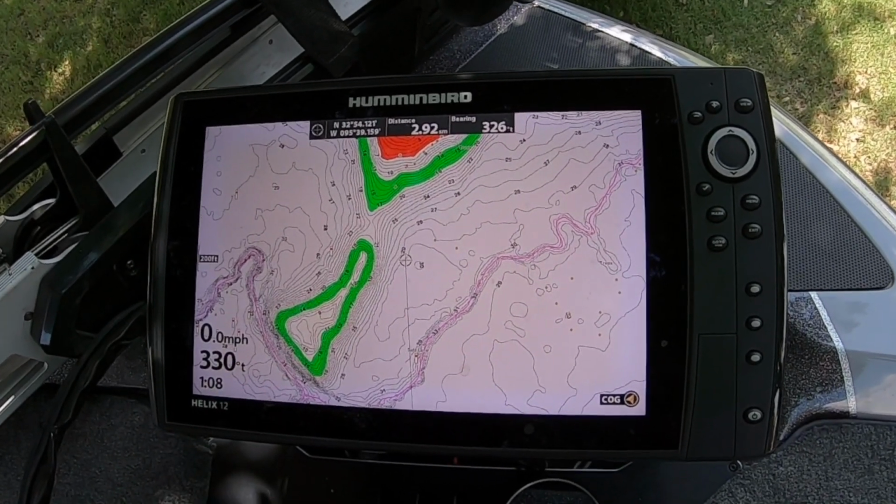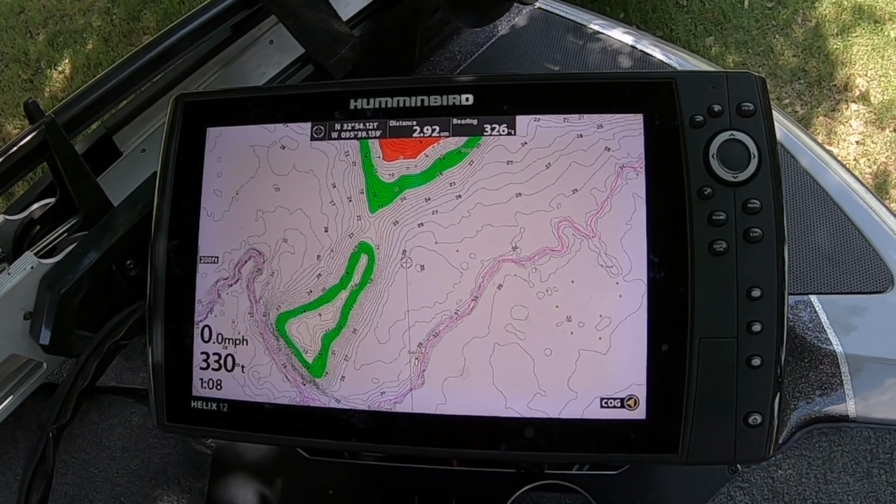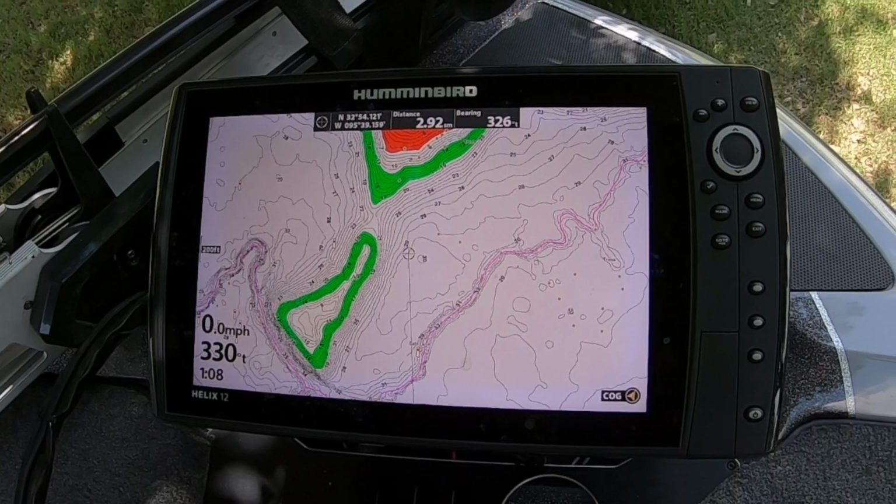Find yourself something special. This is a public hump. It gets a lot of pressure. Find yourself something smaller and isolated all by itself. You might hit the home run.